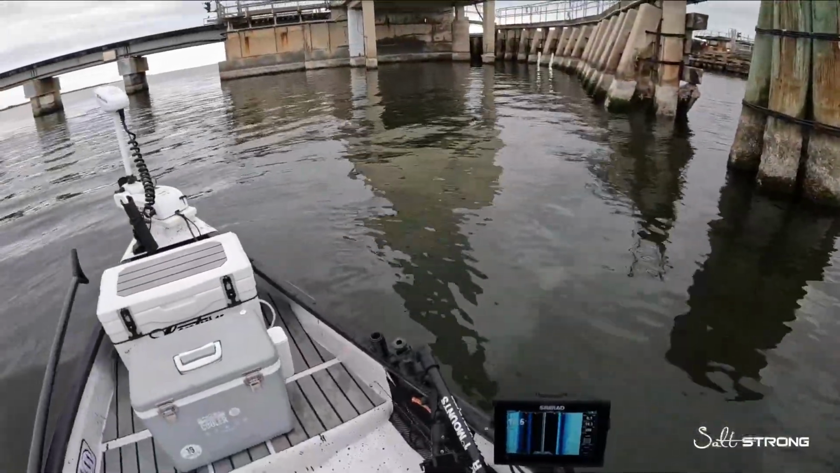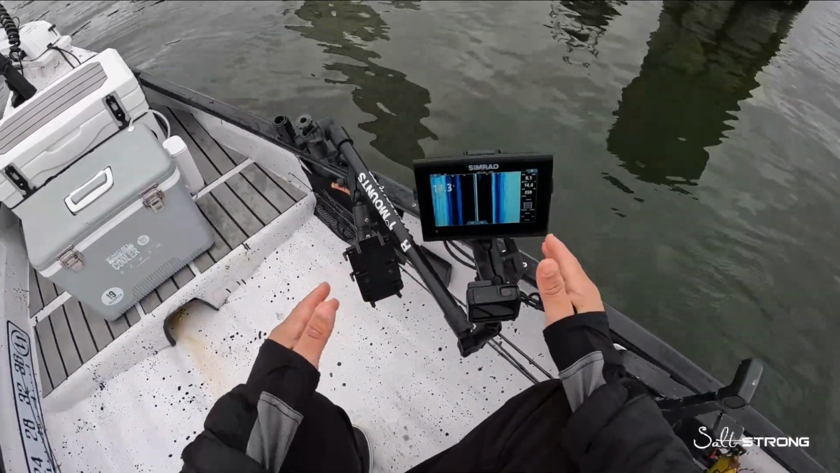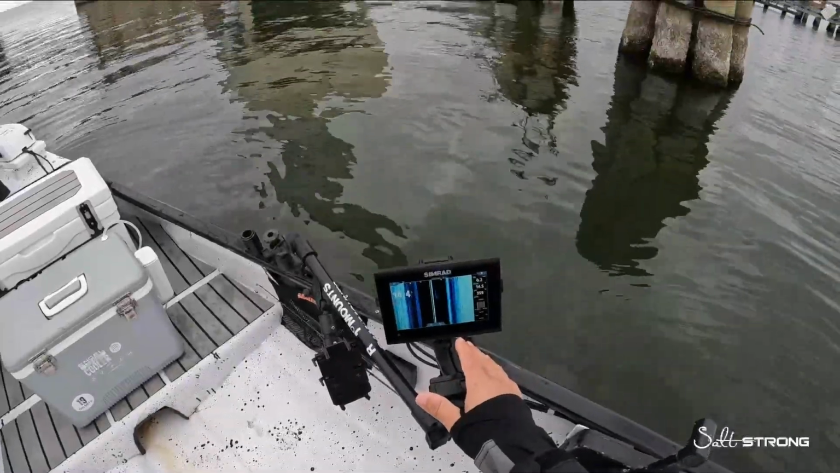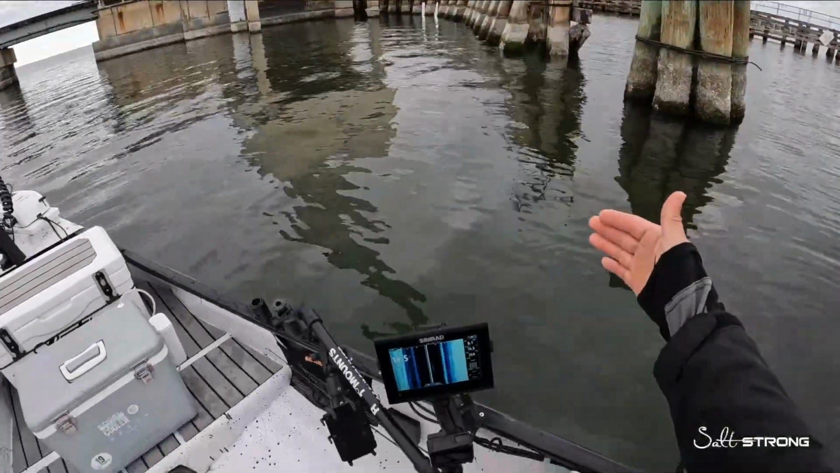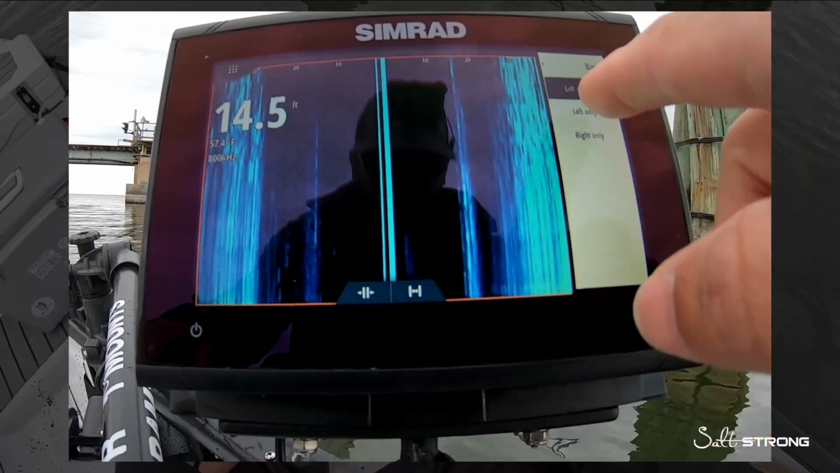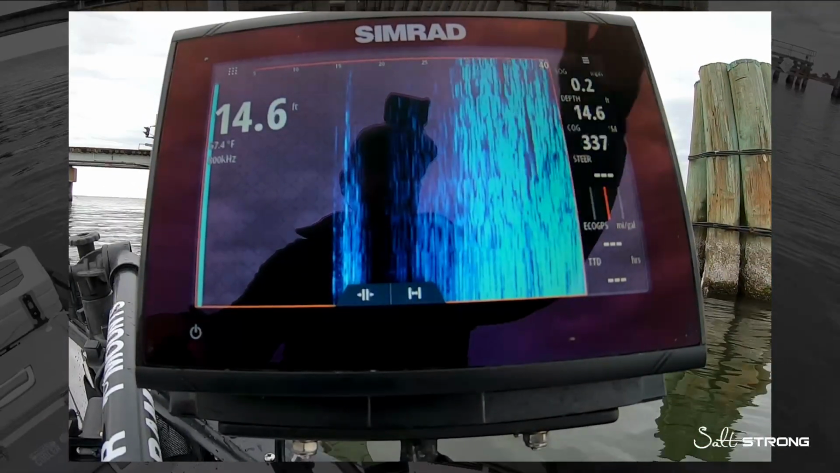Now, first tip I want to share is when you're using side scan. A bigger screen is always good, that way you can see more. However, if you're limited to a smaller screen, such as this one here, this is actually a 7-inch screen, what I recommend doing is keeping whatever structure you're trying to look at on one side of the boat. You can change the view. So you'll see here, I'll change the view to only view the right side. Now what that does is it gives me a better view, a bigger view of the right side.